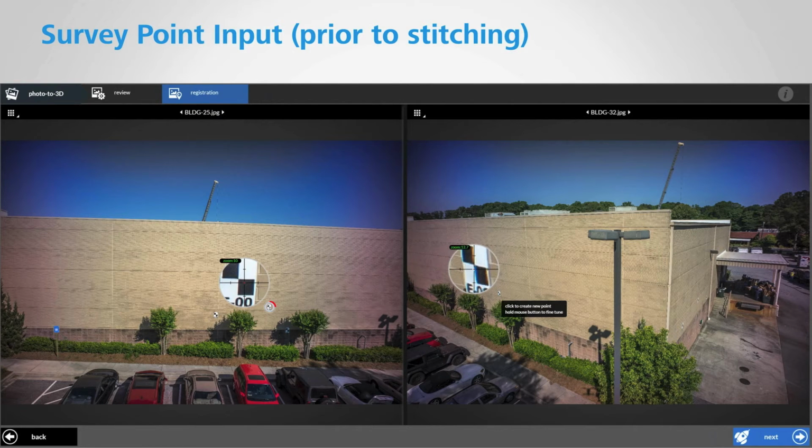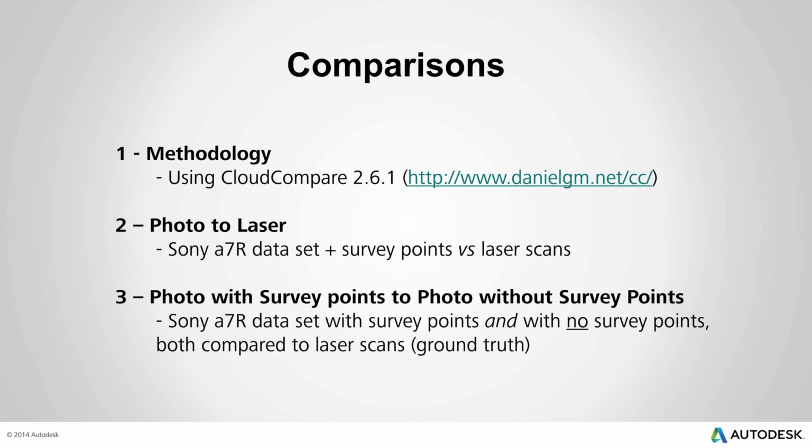Having said that, you've seen the laser scan, you have seen the photo-based model. How do we compare them now? Do you want me to talk about this? Okay. Thanks, Dominique. This is Dennis.